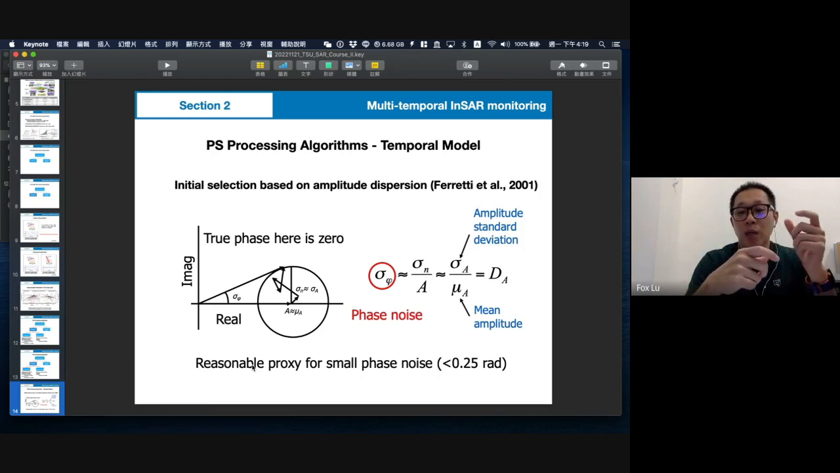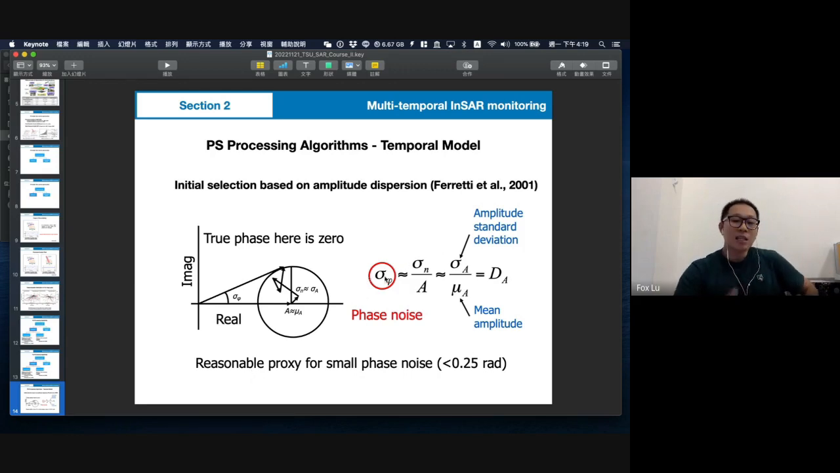The standard deviation divided by the mean amplitude gives this theta. And this theta can be a threshold to pick out the pixels. They believe it is as good as a PS scatterer.